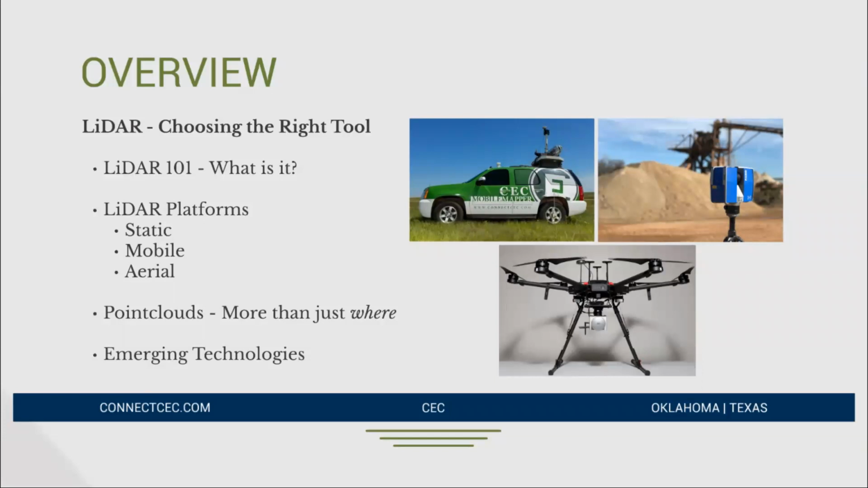LiDAR technology inherently is just a data collection tool, so it is broadly applicable across many different fields. One of the things I also want to touch on is the data that it produces, commonly known as point clouds, which is really enhancing how we can leverage data in the geospatial world.